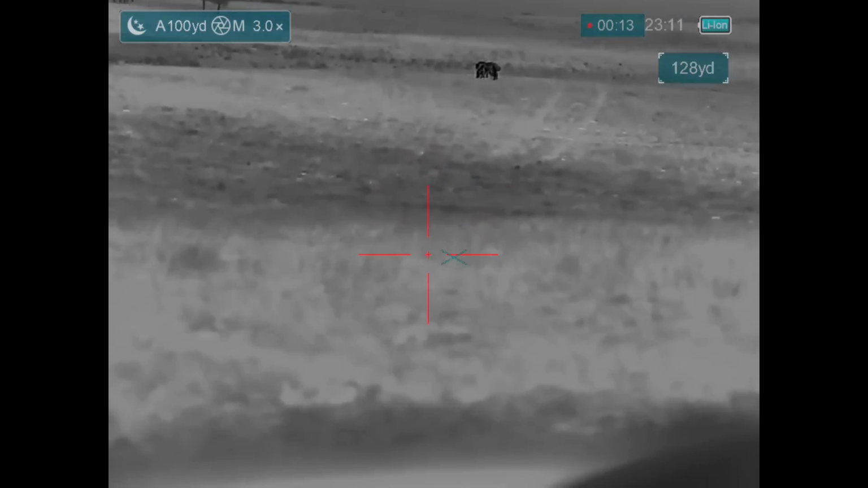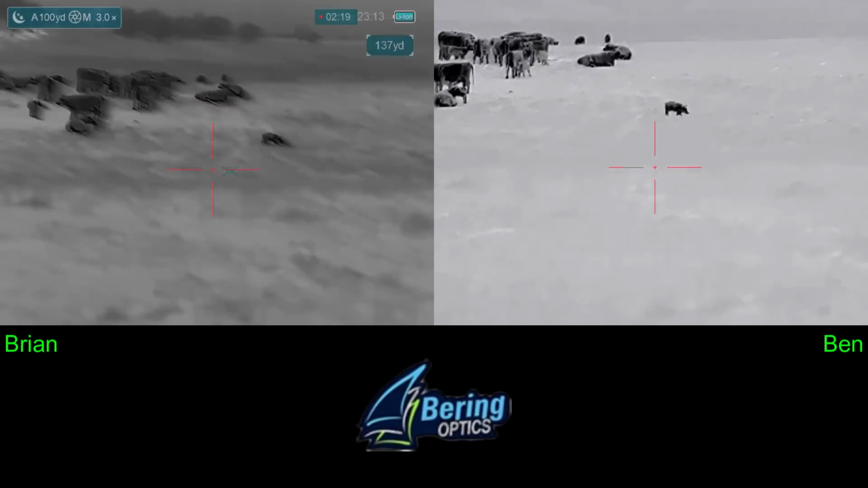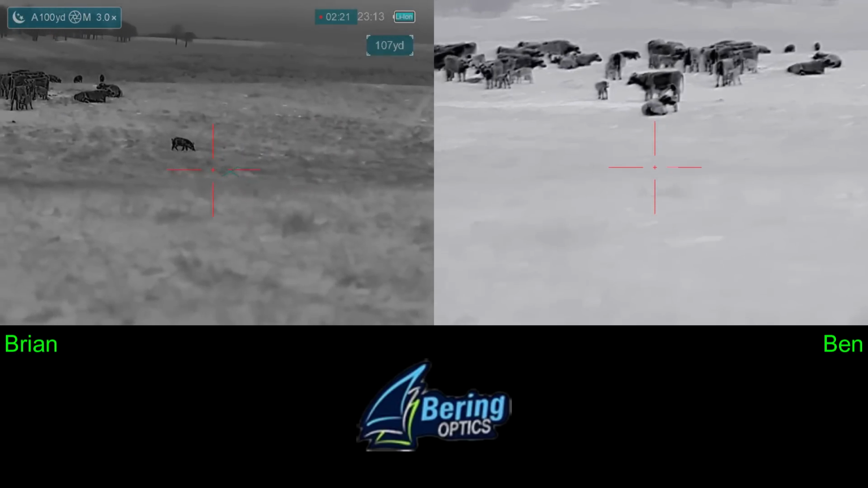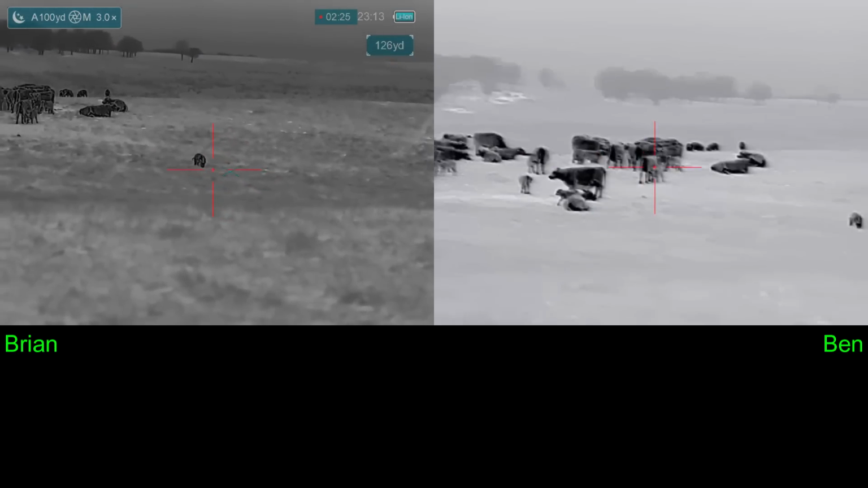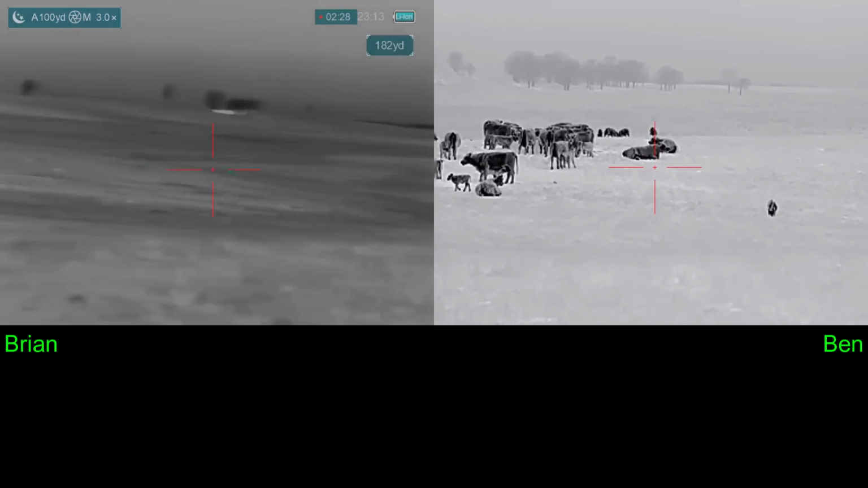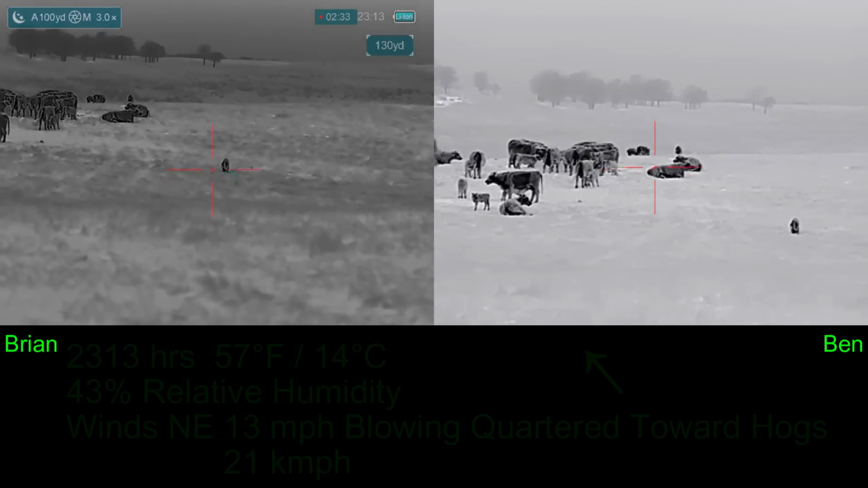They're all about 200 yards away. Once again, Ben is now online. He's going to let me have the close hog. He's going to pick one in the distance. He's picking the one in the distance because it's about at 200 yards, and he is zeroed for 200 yards.